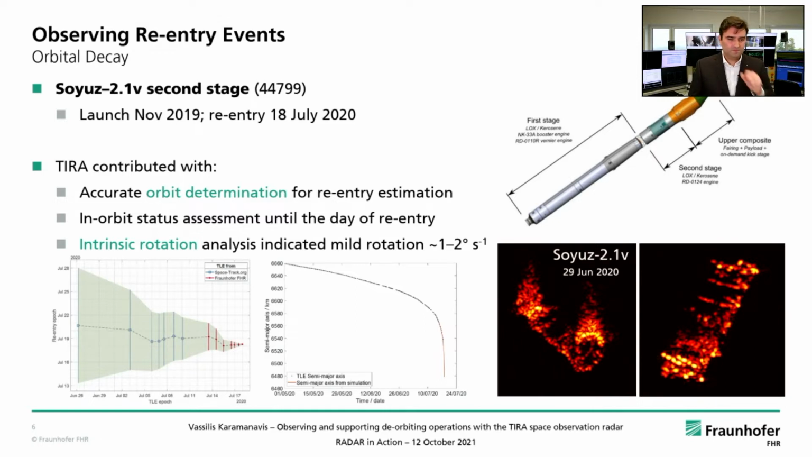Another example, more recent this time, was a Soyuz 2.1 second stage that was launched in November 2019 and re-entered naturally on the 18th of July 2020. In this sketch up here, you can see a sketch of the full launch vehicle, and we are interested in this second stage, which was the target of our analysis. In this case, TIRA contributed with accurate orbit determination for re-entry estimates again.